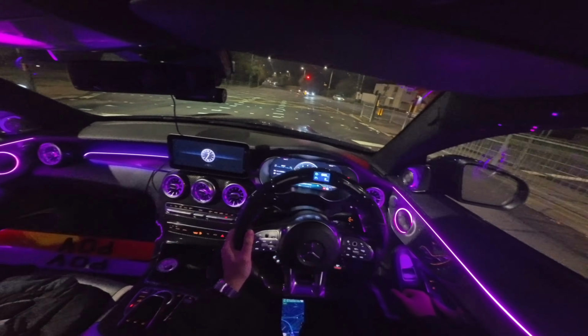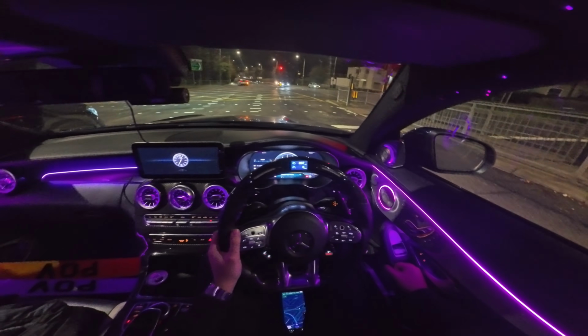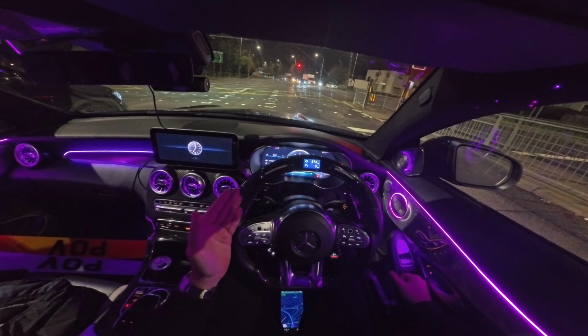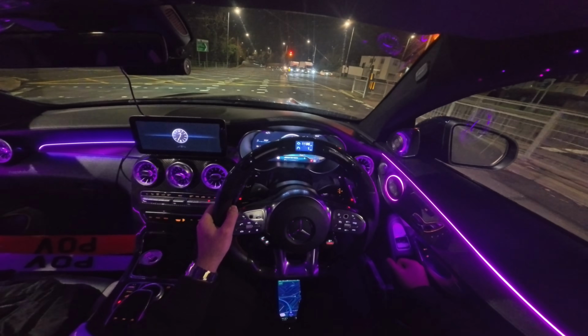I think that guy there wants to race. Looking over his shoulder and everything. This guy on my left, he's getting dusted as well, because this guy just pulled up in front of me in the middle of the dual carriageway. In the middle lane, instead of going in the left lane.